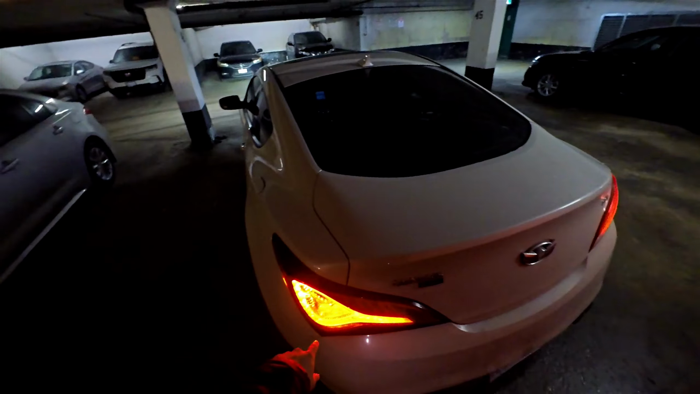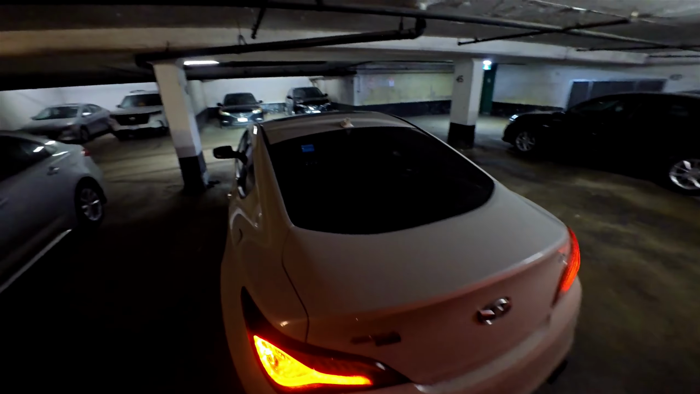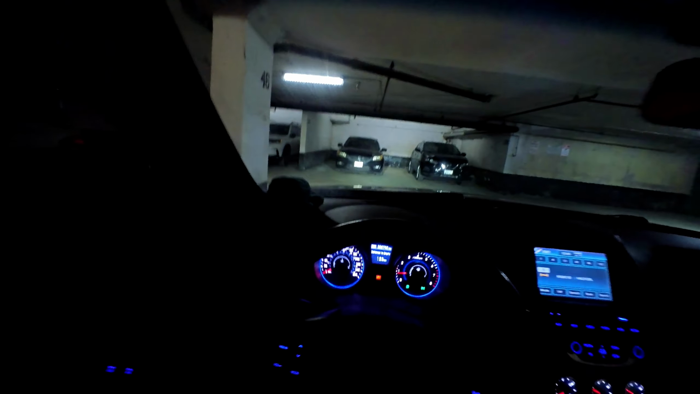But what do you guys think about the taillights? I'm thinking about getting the spider taillights for now. Just for now. I want to D-spec eventually, like I said in my other videos. Let me get in the car so you guys can actually hear me. Car's nice and warm. Let's go. So, what was I saying about the taillights?